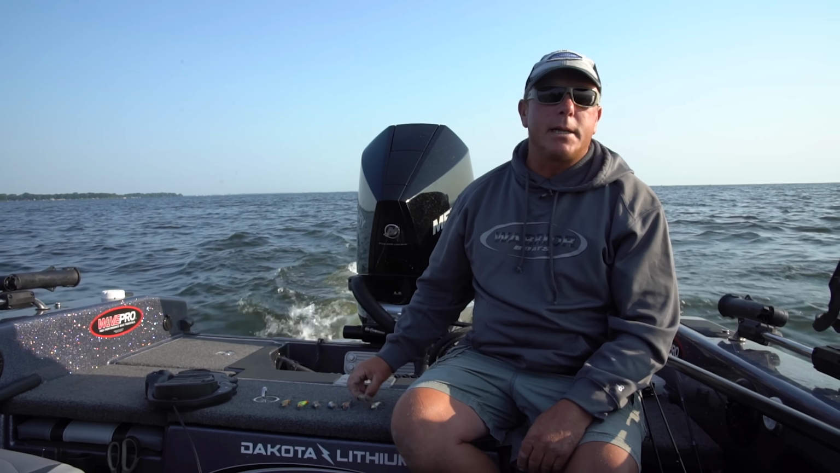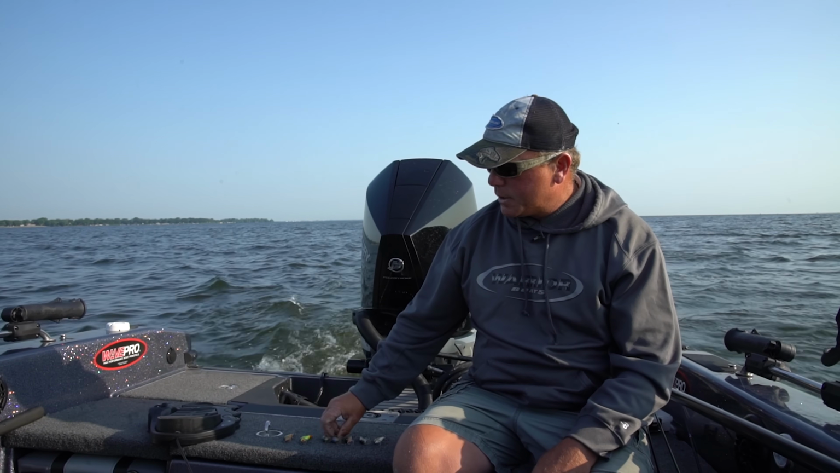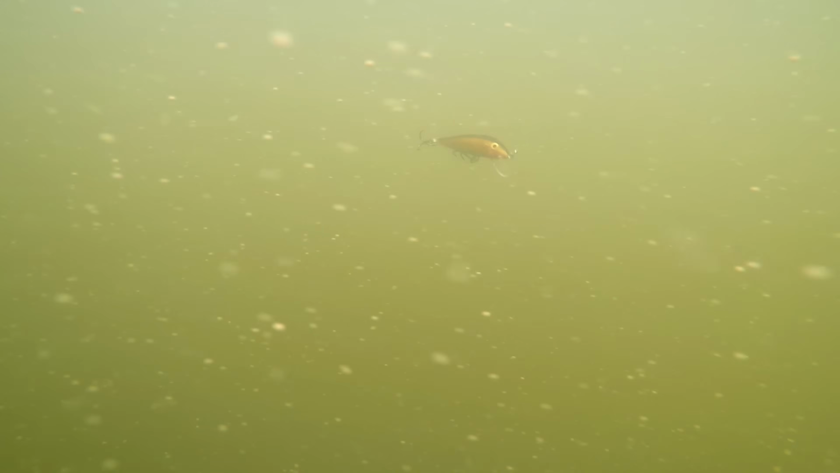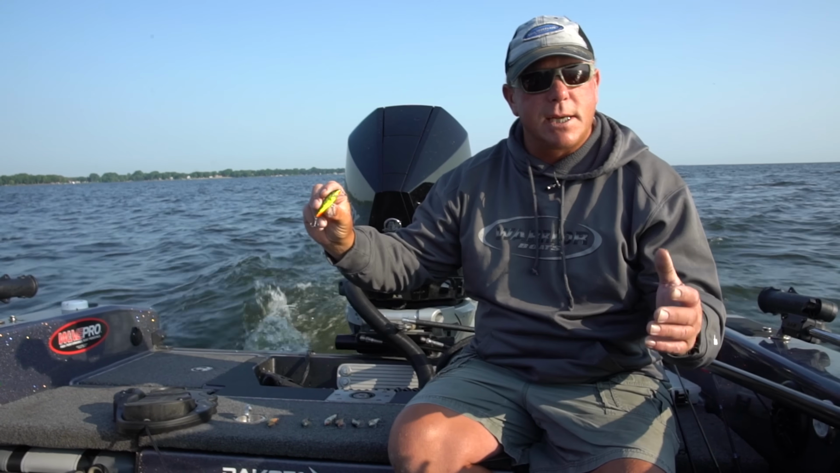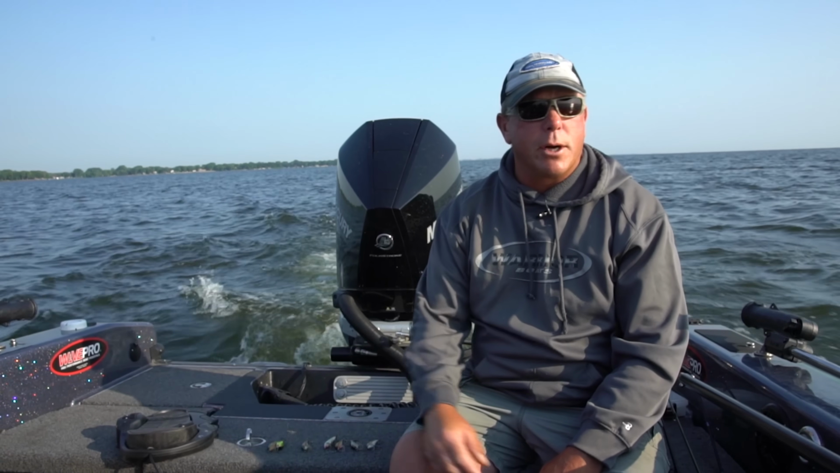In the springtime, I like to use more of the natural colors, the black and silver and the blue and silver. Later in the year, I'll go to different colors. When the water's really dirty, I'll go with the fire tiger or the green trout. Then fish can see them from a longer distance away. So that's basically what I'm throwing out here.